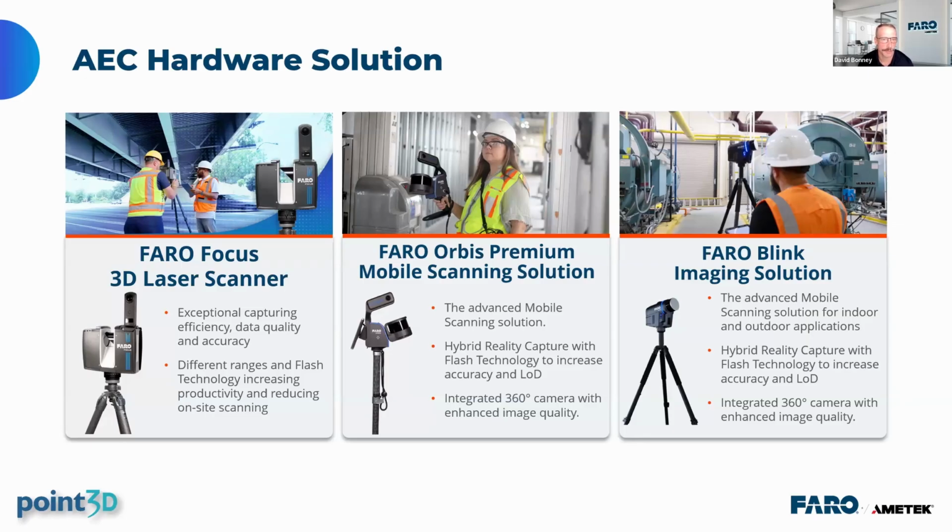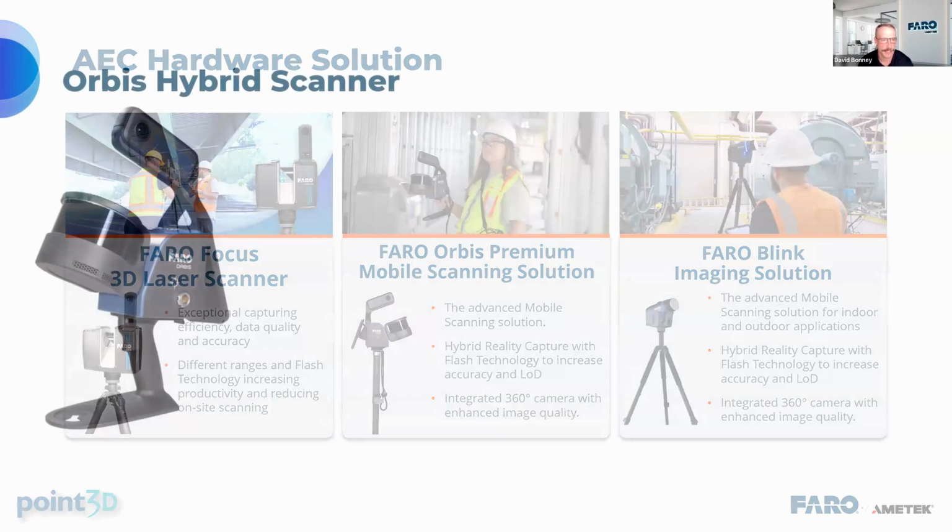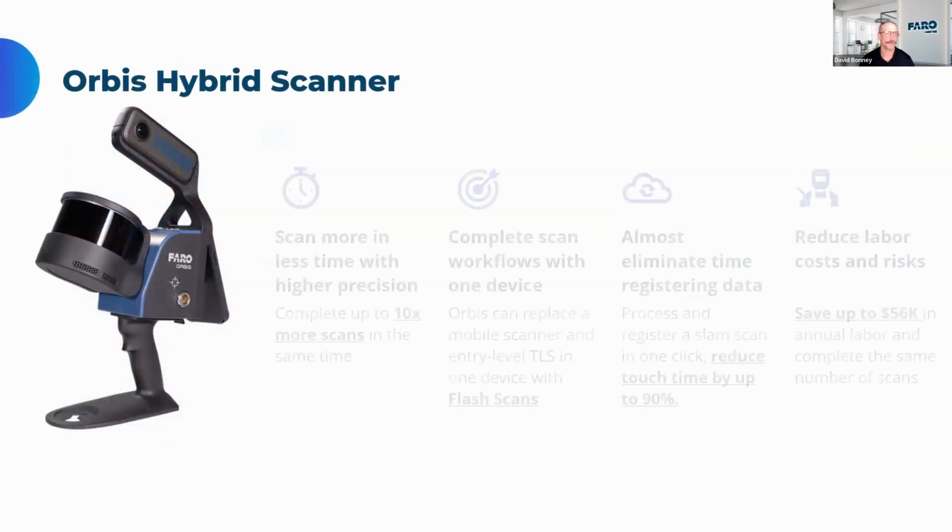The Orbis Premium is a handheld SLAM solution. On the next slide, I'll go through that. And then just to quickly talk about the Blink, which was announced this year as well, which actually uses SLAM in some of the scanning capture point of view, but it is technically a terrestrial laser scanner with really good cameras as well. So next slide, we'll talk about Orbis Premium.